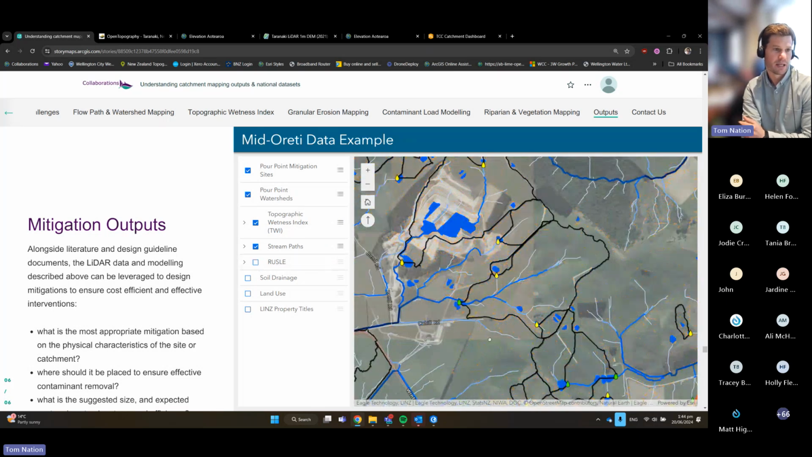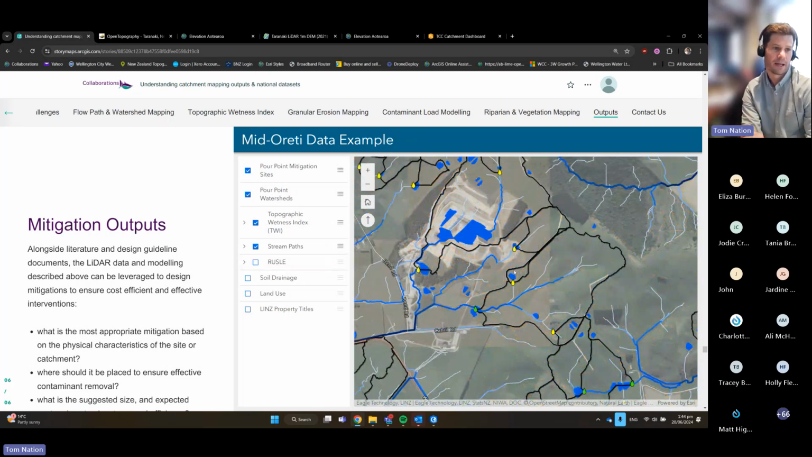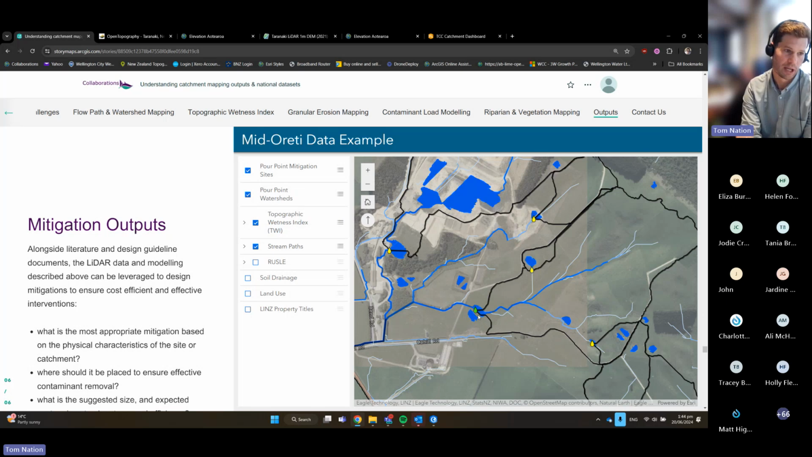And if I just zoom in here, this is essentially showing what I've shown earlier in terms of flow paths and contributing watersheds. But what we're doing here is looking at some of these areas of topographical wetness, applying some kind of logic to them, and identifying some possible locations for mitigation.